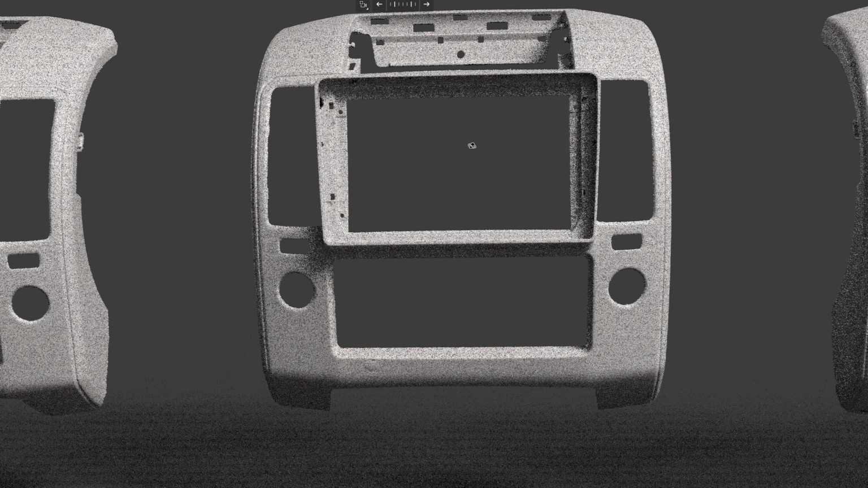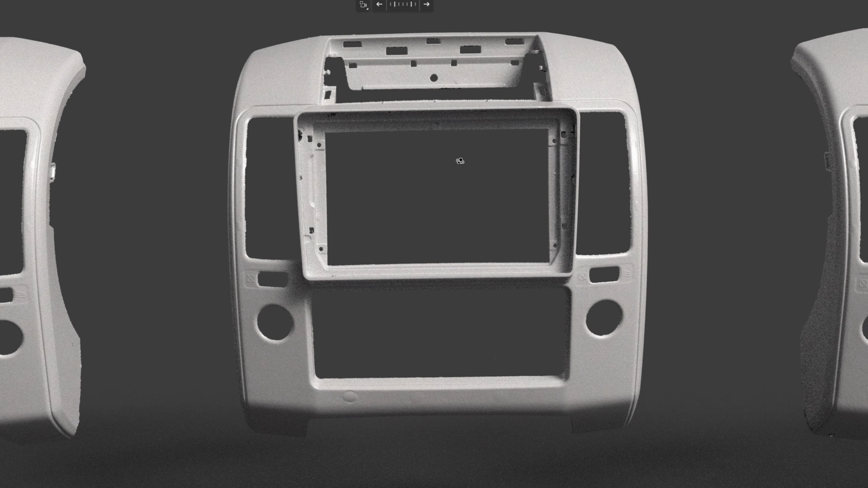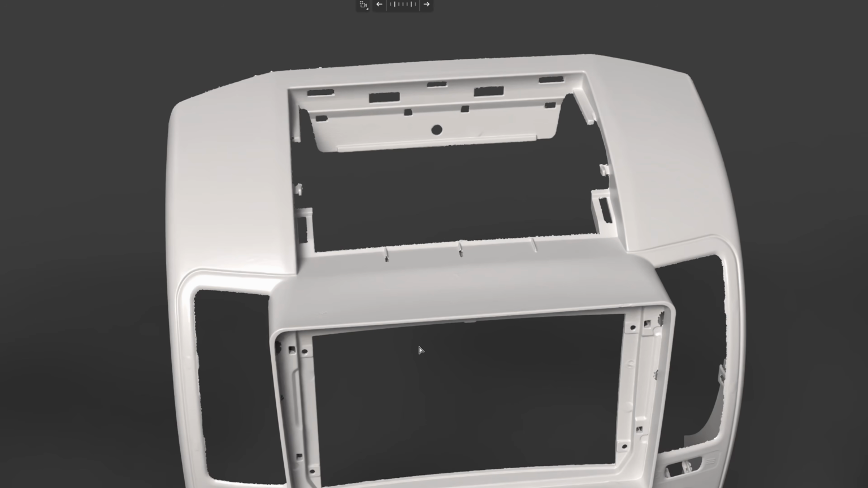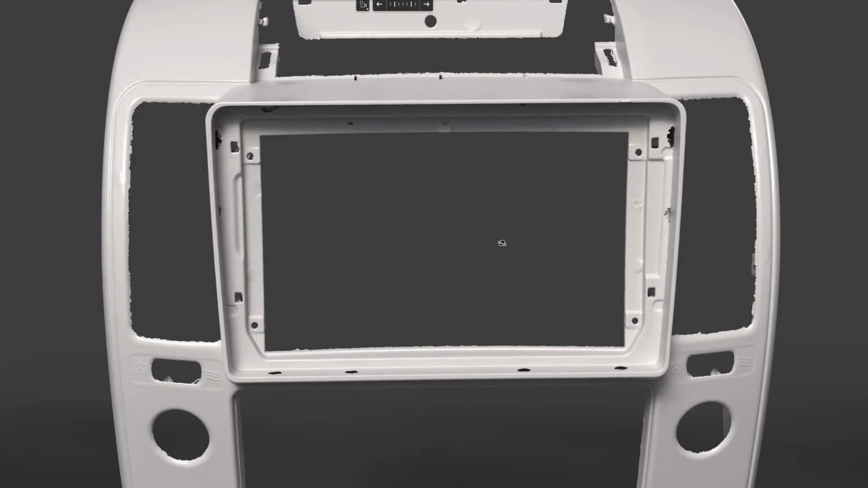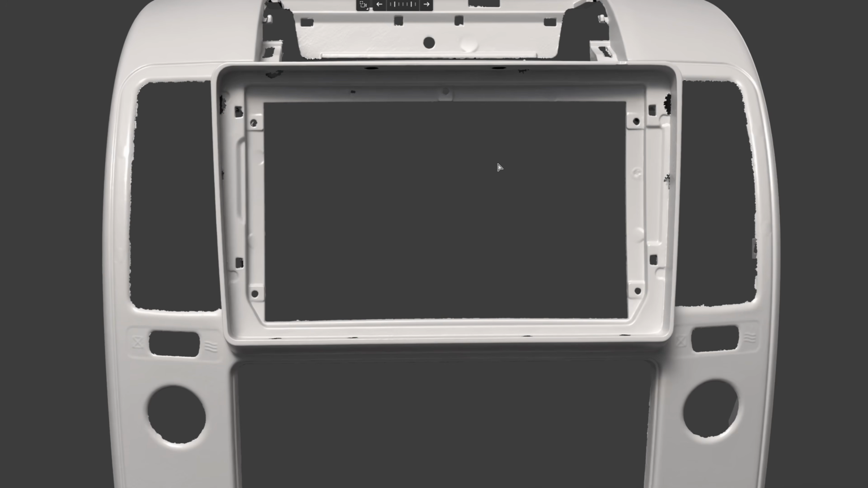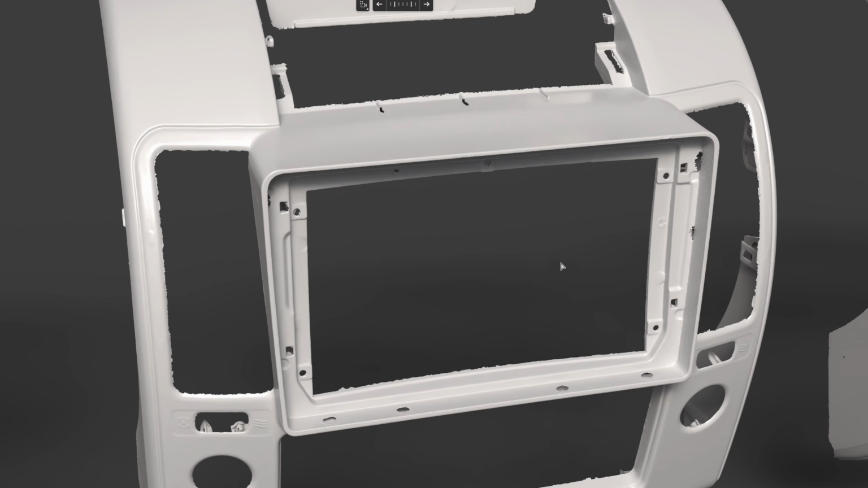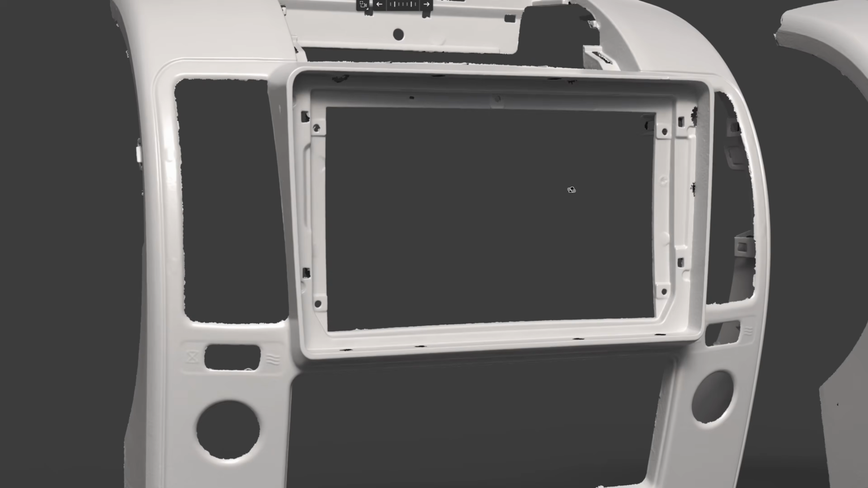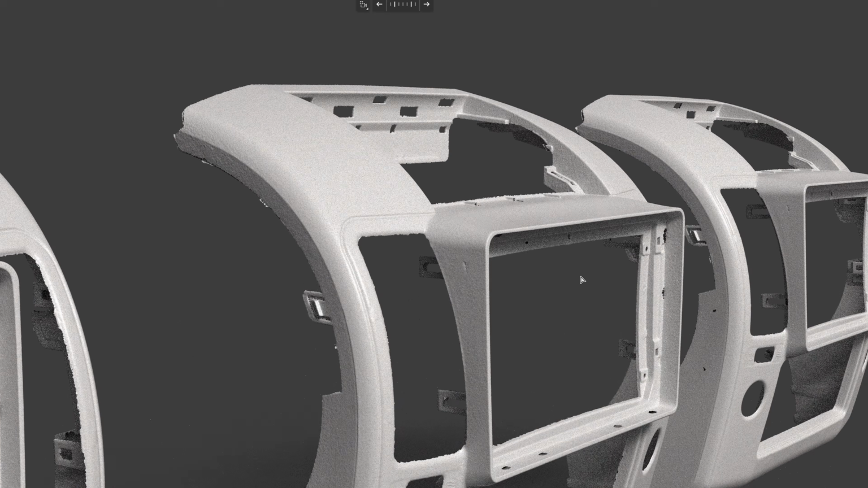Moving on to the S1, it produces a result very similar to the X1. Moving on to the P1, its final result is also very similar to what we see from the X1 and S1. And here comes the Raptor Pro. It produces the same level of point cloud quality as the Sermoon series.